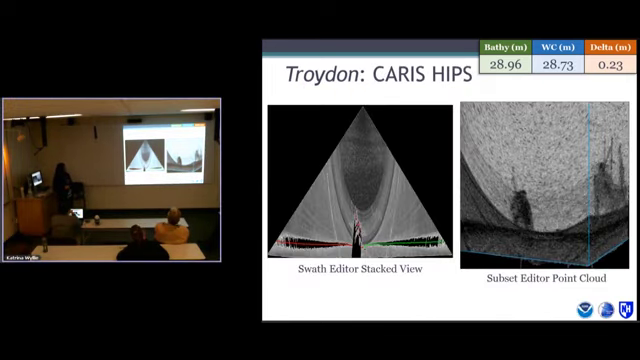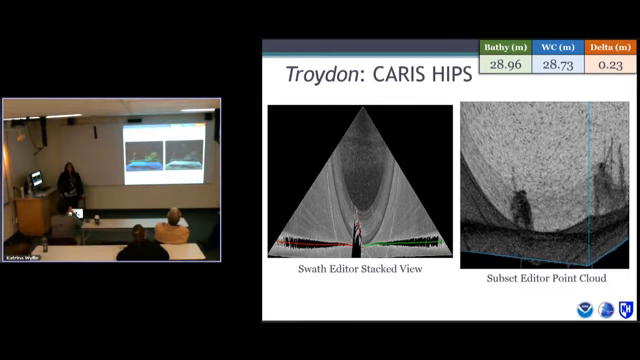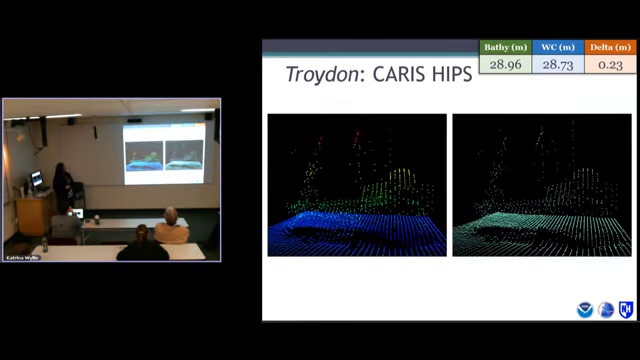So you look in the swath editor stack view. This is the same forward mast. Look in subset editor point cloud. Filter that by intensity. Right click, add it to your additional bathymetry layer. And what you get is the bathymetry of one line in teal, and then the additional bathymetry layer in red, if you can see that. So you see there is a red dot sounding that is shoaler by about 23 centimeters. Okay, that sounded familiar, right?